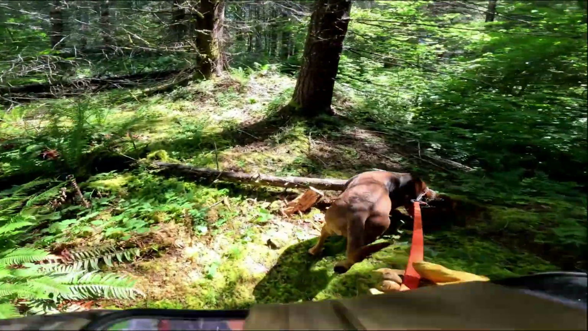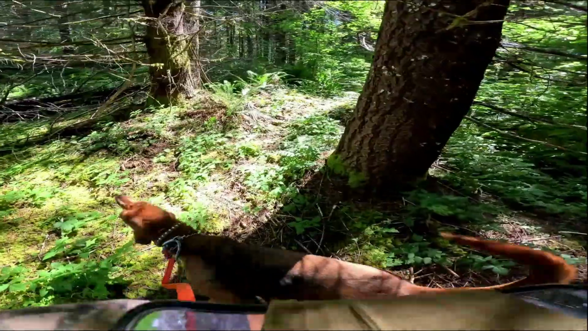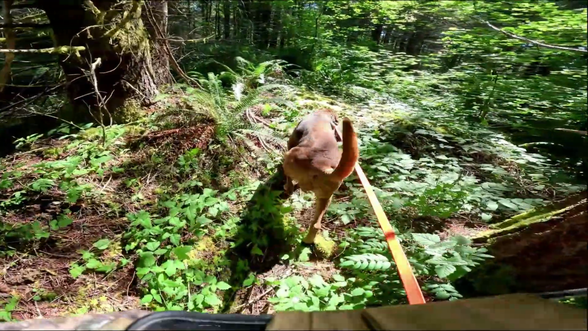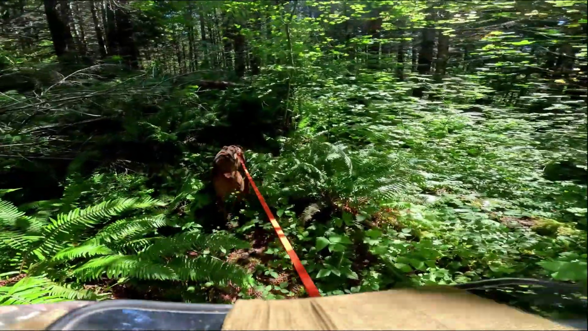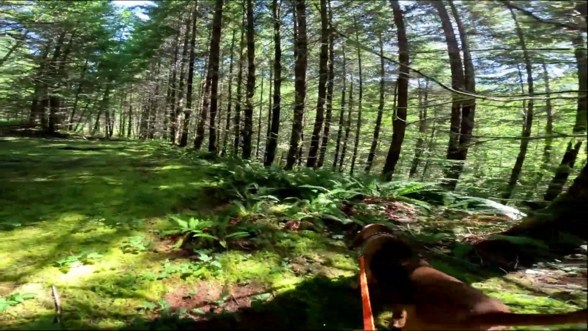It was pretty easy to get off of it and then take a long time to find the game trail again. But with the dog in front of you, their nose has a tendency to stay on where the animals are going. I think it is still there.